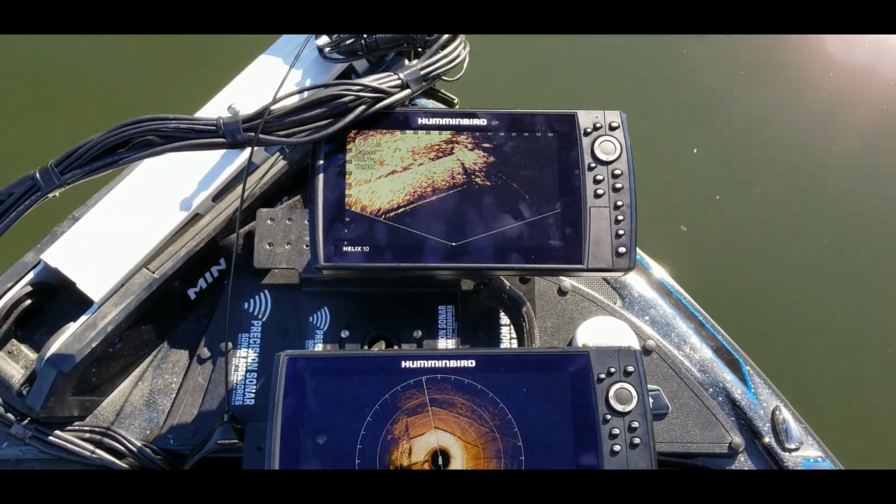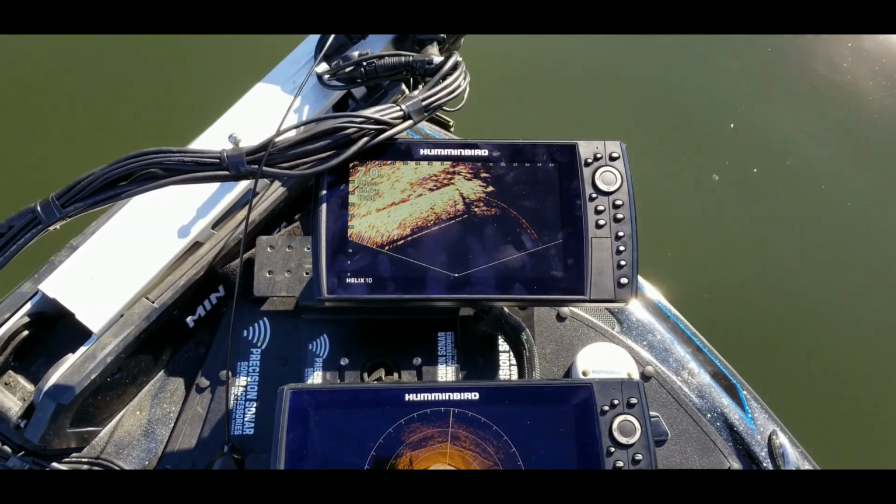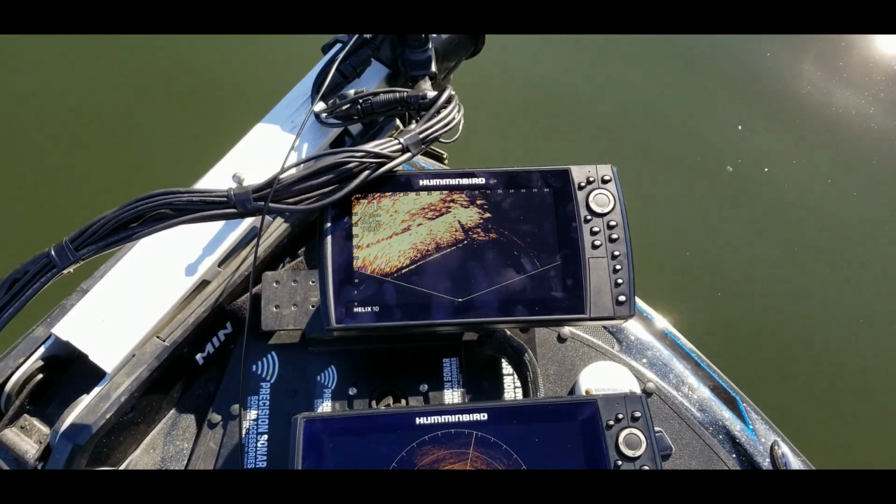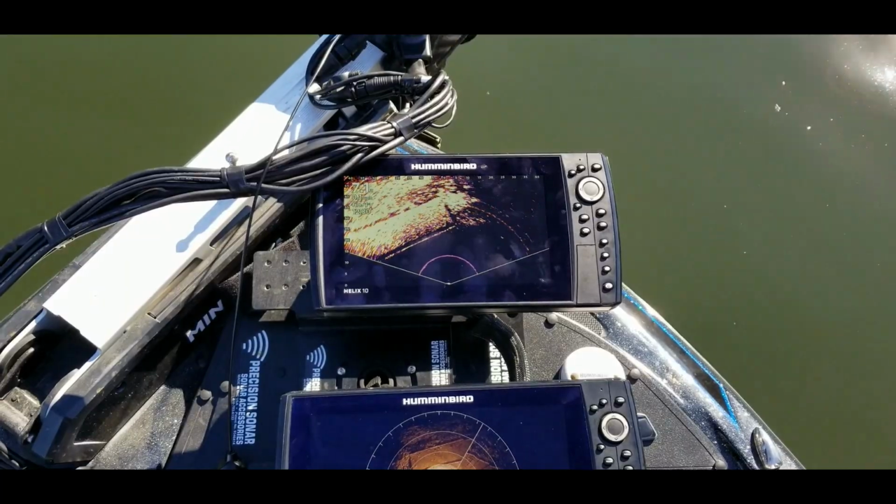The other thing I wanted to show you real quick is, let me just pull out for a second, but how to set up the Mega Live landscape option on the transducer itself.